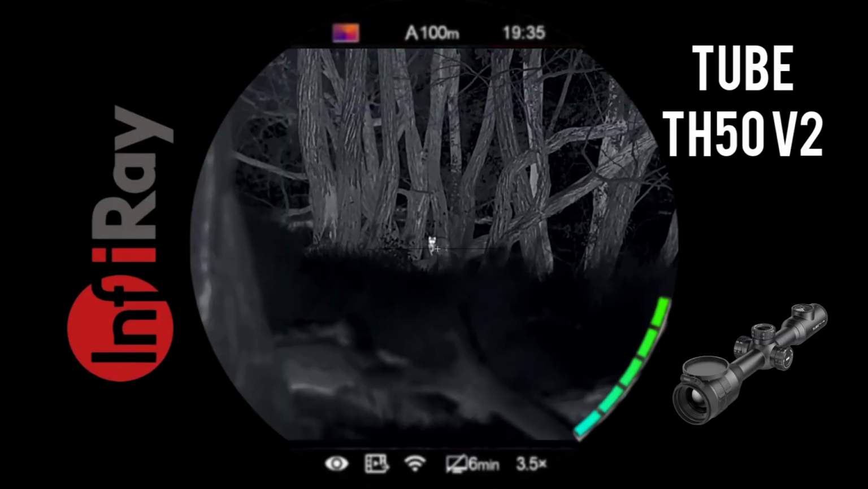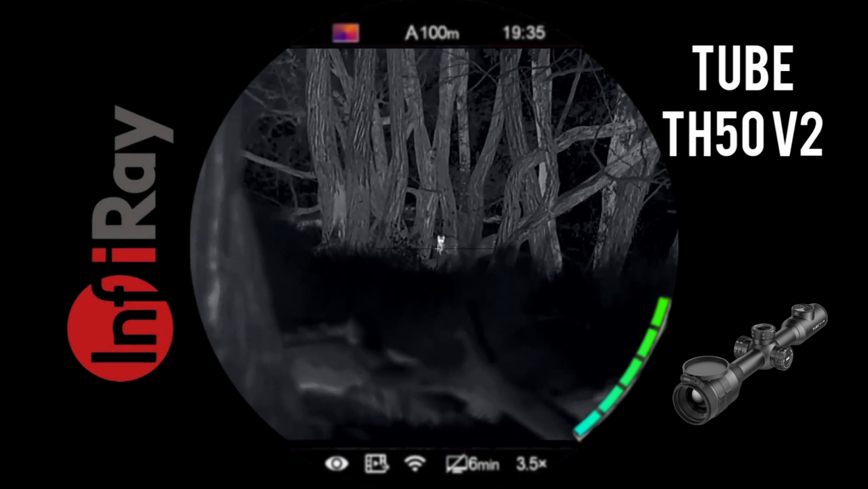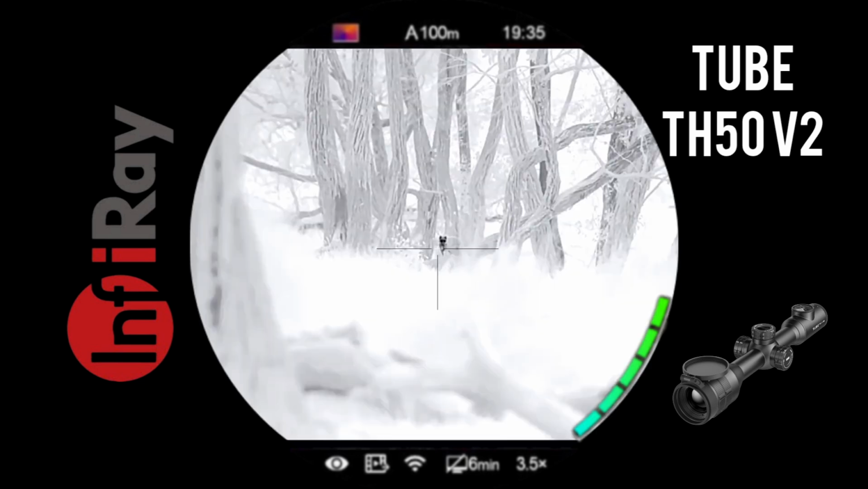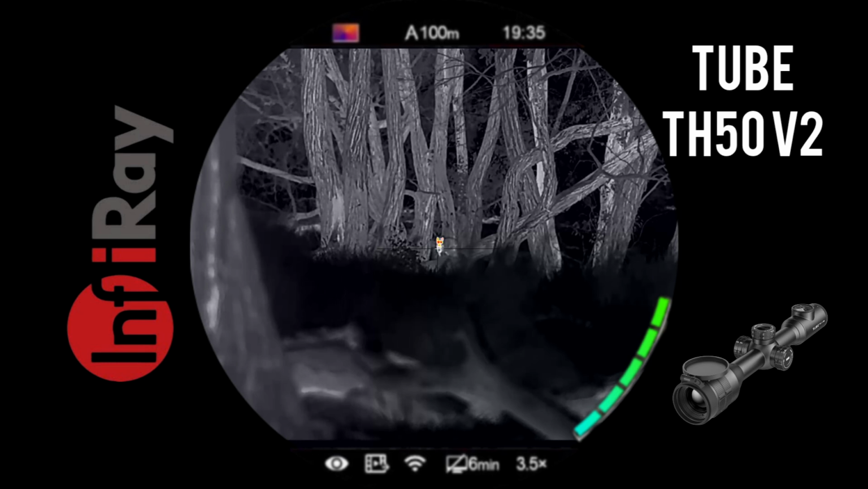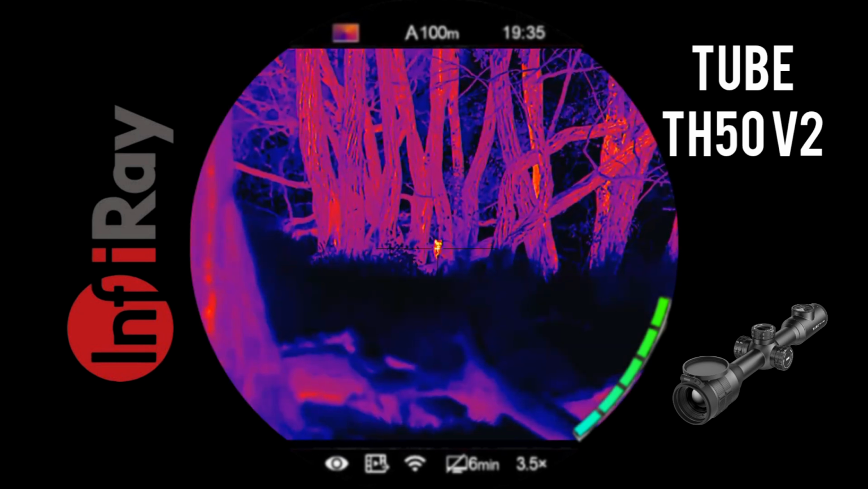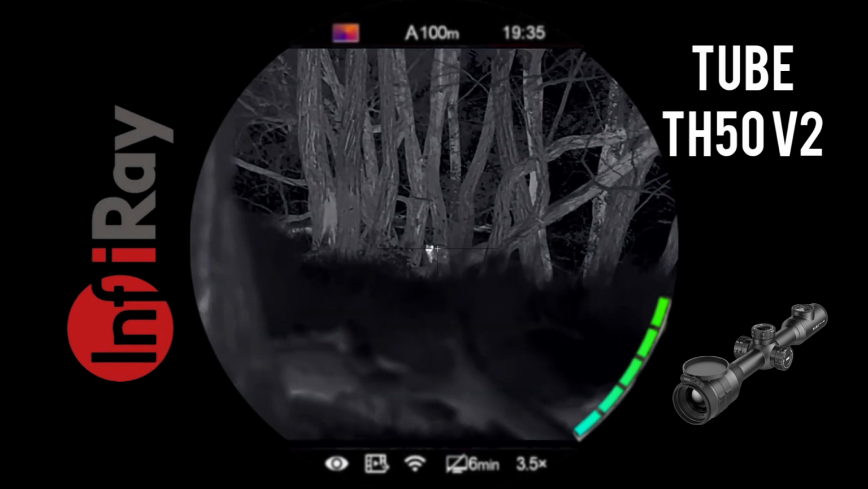Oh, we've got eyes again. Just over there. It's probably another possum, but just in case. That's what I'm getting an eye shot on. Alright, it's definitely a possum. I'm just going to show you. Oh, at least I think it is. Yeah, it's definitely a possum.